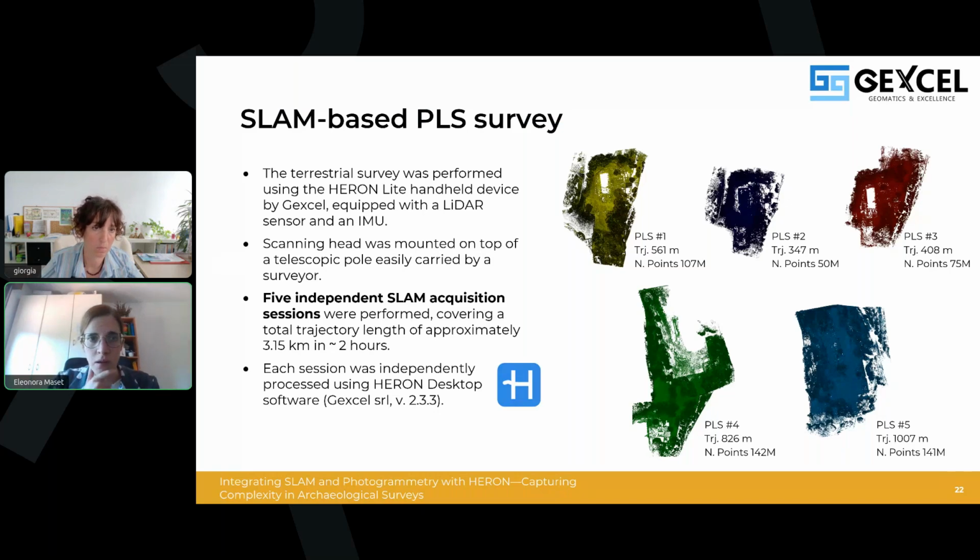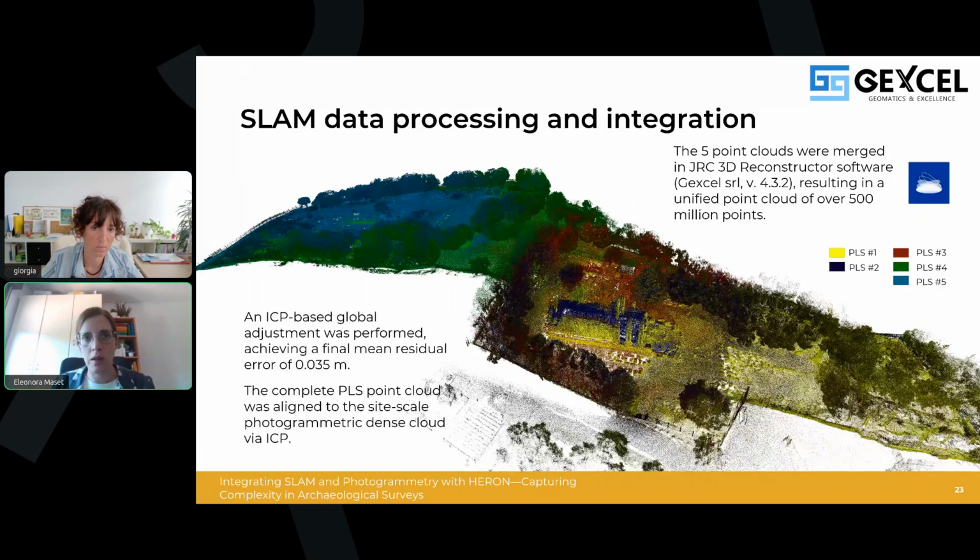And as you can see from these images, during data acquisition, particular care was taken to provide sufficient spatial overlap between consecutive SLAM sessions. This was to ensure a robust global registration during the subsequent integration stage. Each session was first independently processed using the HERON desktop software, as previously done for the Bziza case. And then we merged the 5 point clouds using the Reconstructor software, obtaining a final point cloud of over 500 million points. The 5 point clouds were initially aligned pairwise using the iterative closest point approach.